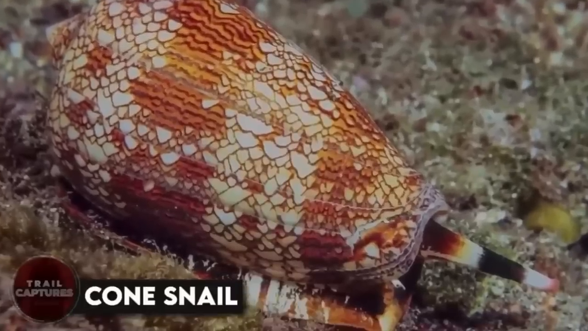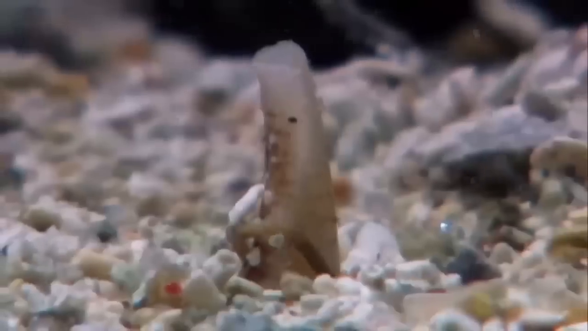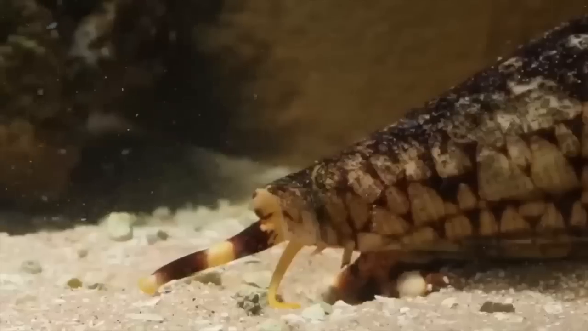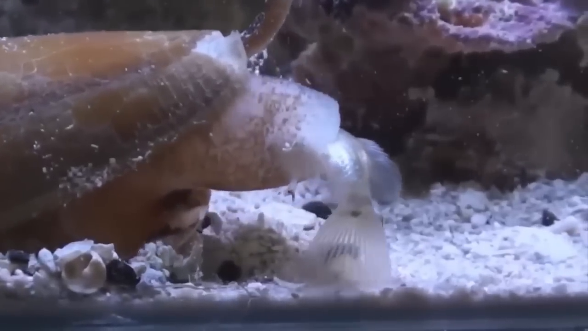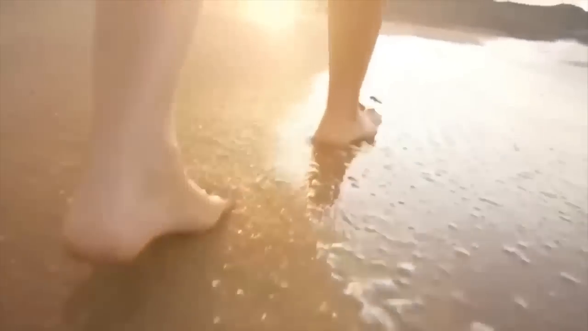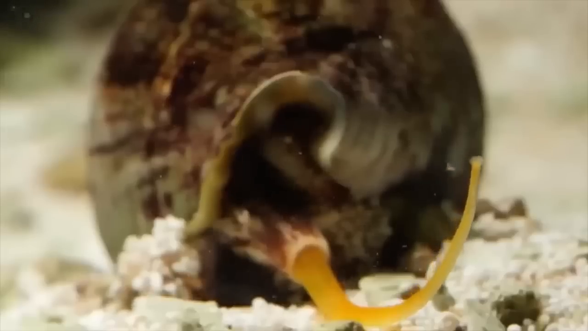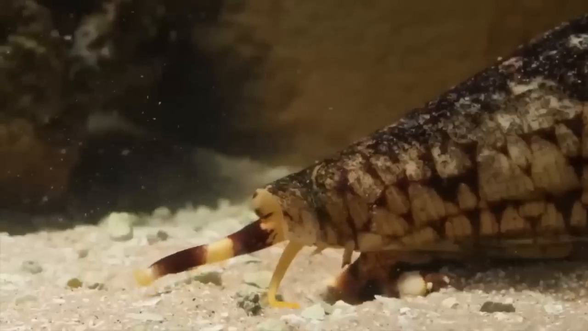Cone snail. This is a little guy that you might not expect to be dangerous. These colorful little snails might seem harmless, but don't let their size fool you. They pack a venomous punch that can cause paralysis and even death. I mean, talk about a small but mighty creature. So if you're ever strolling along the beach and come across a cone snail, be sure to admire it from a safe distance. After all, you never know what could be lurking beneath that pretty shell.